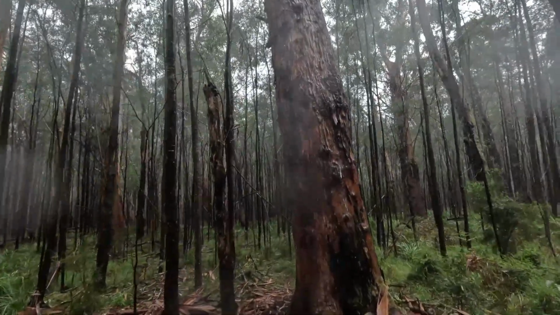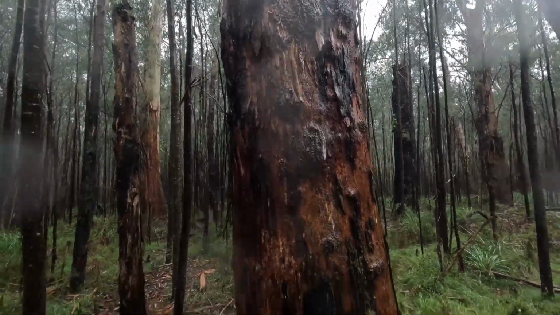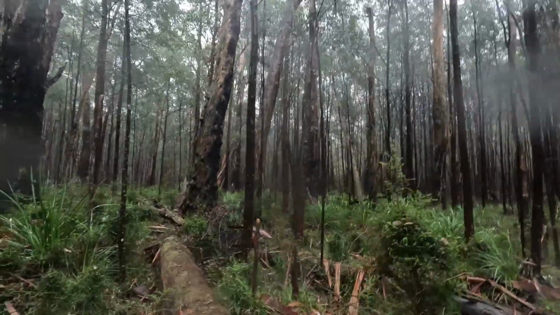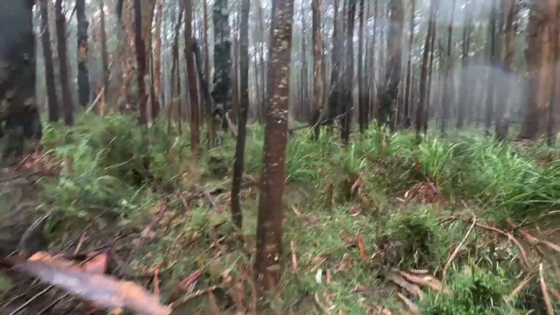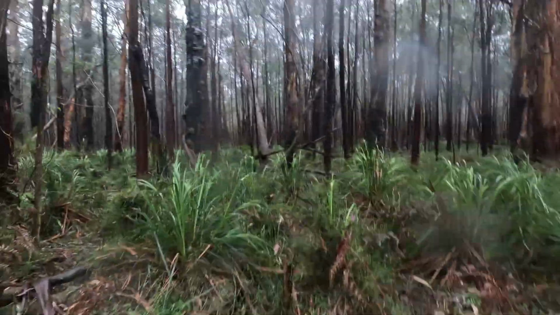There's the foam again that I was talking about. I'm going to look at this big old burnt tree, see what we've got. The only thing about this type of weather is the old leeches.